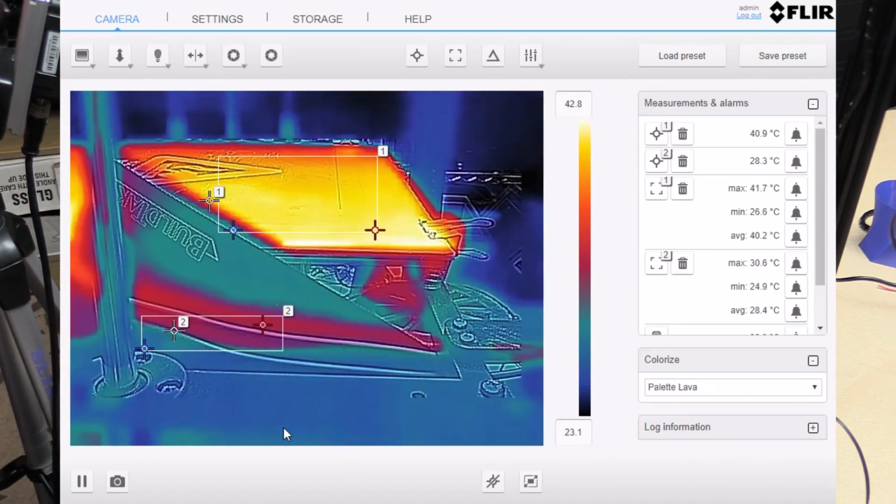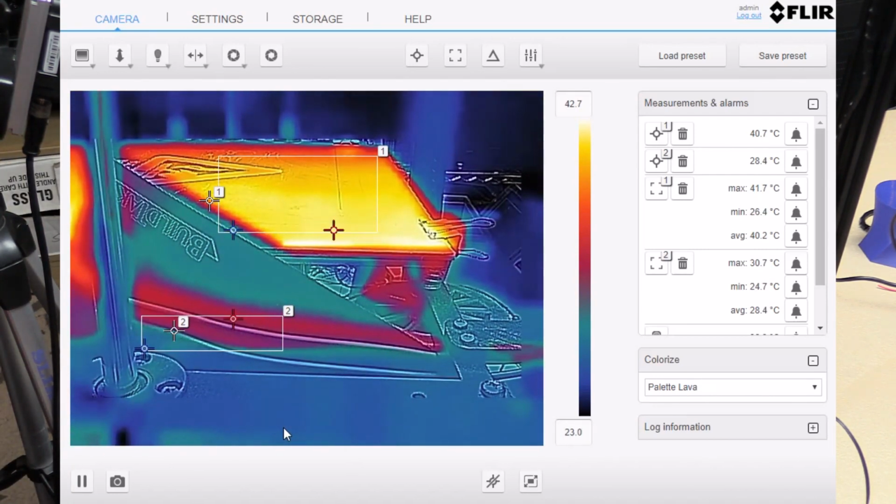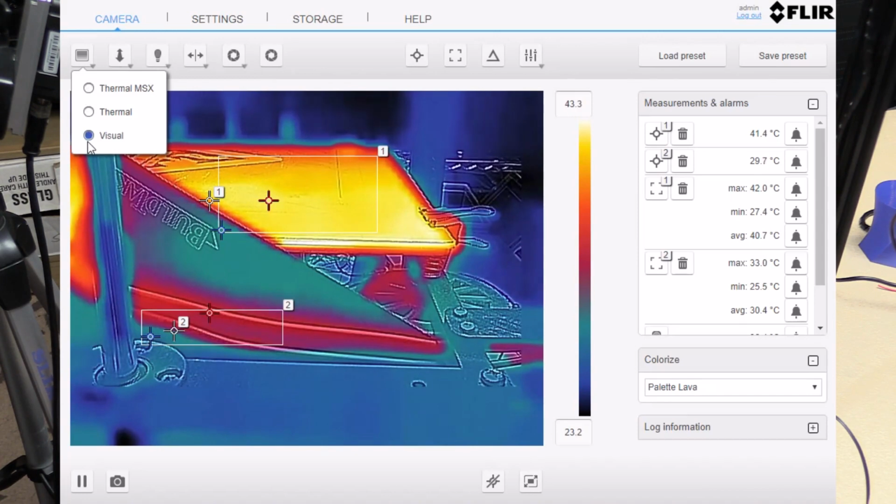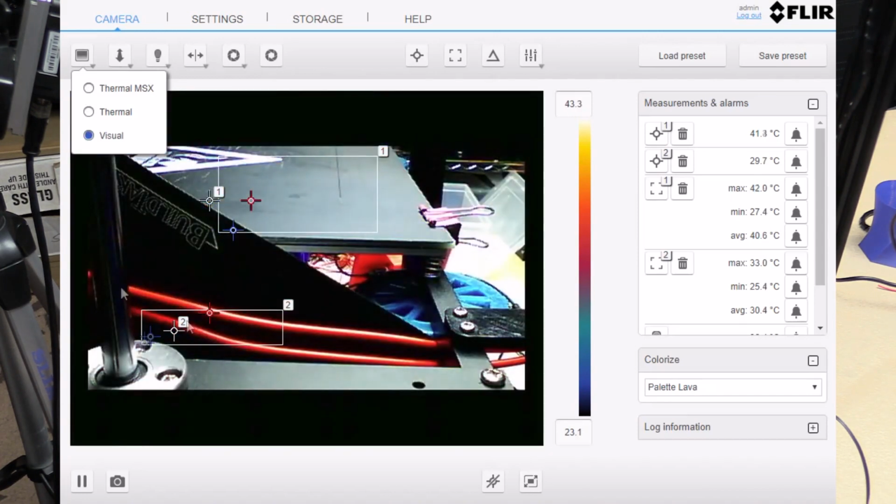I put a different shield in front of the wire so we can see better, hopefully, what's happening without reflections from behind it. Yeah, that's a lot better. You can see actually the blue tack now, the wires in front of it. Now my camera is very close to the wiring, so I'm having a bit of difficulty getting the alignment here. But you can see there's the wires.